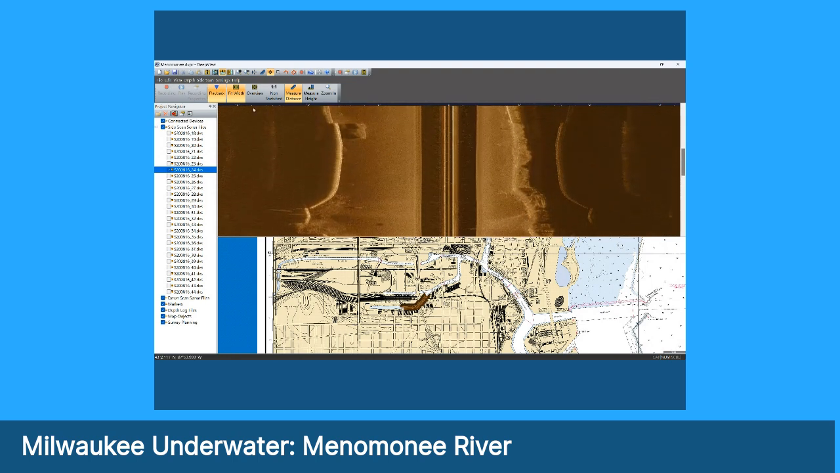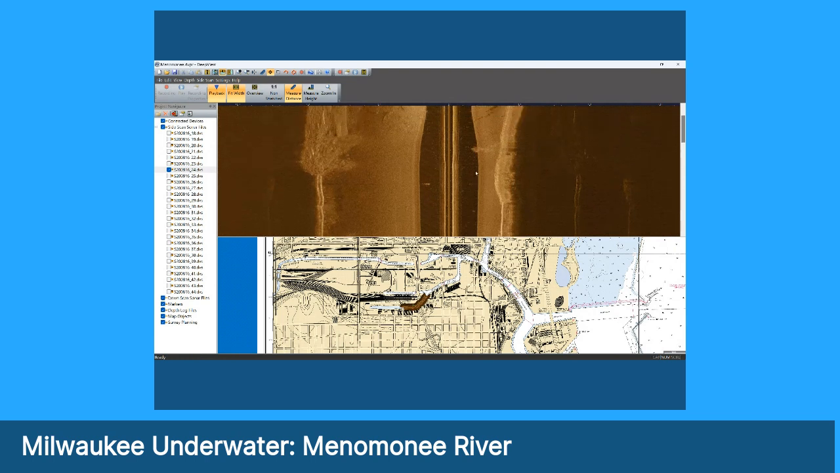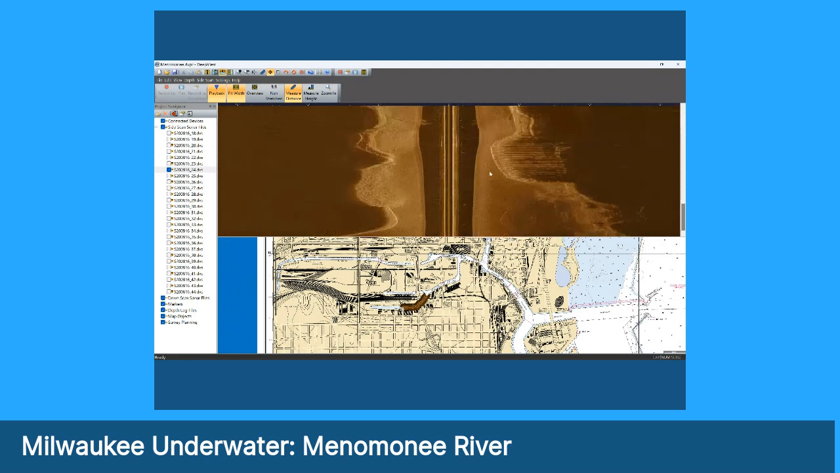And lo and behold, we run over this huge object sitting on the bottom of the left side of the Burnham Canal, and we thought right away that it looked like a fish tug. Measured distance-wise, it's something in the neighborhood of about 40 feet. And it stands up a good 10 feet off the bottom. So definitely an object on the bottom right there as you come up the Burnham Canal. I'm going to show you a couple other views of it. It was very bright and reflective, so it's made of metal, whatever it is. Well, I know what it is. I'll tell you in a bit.